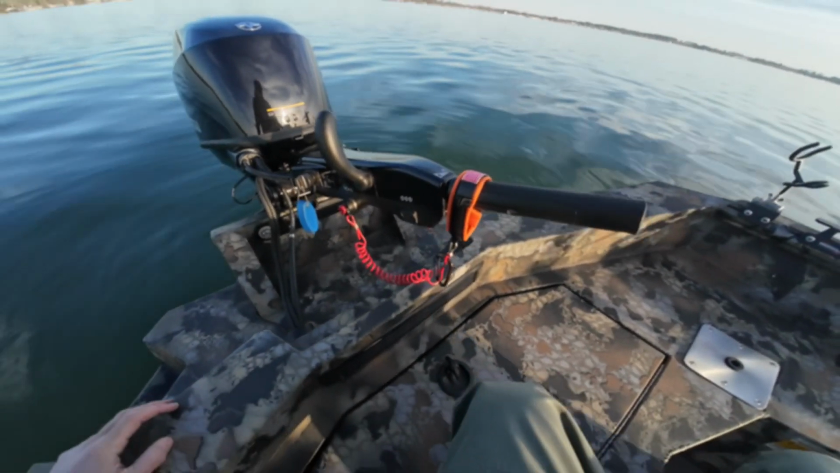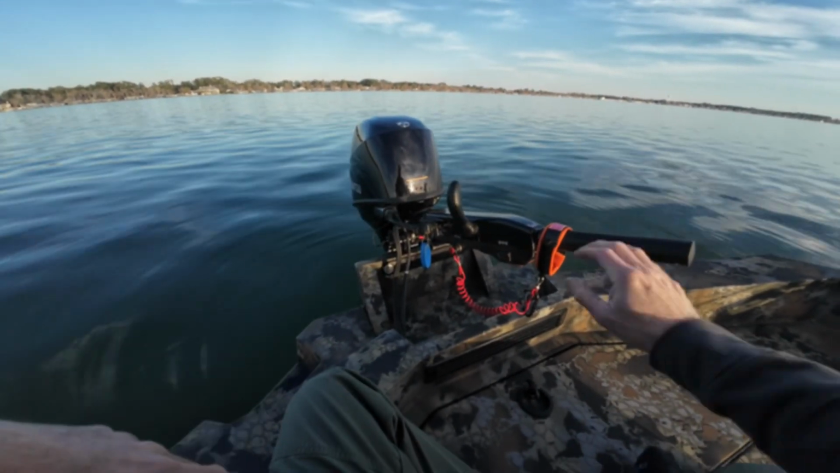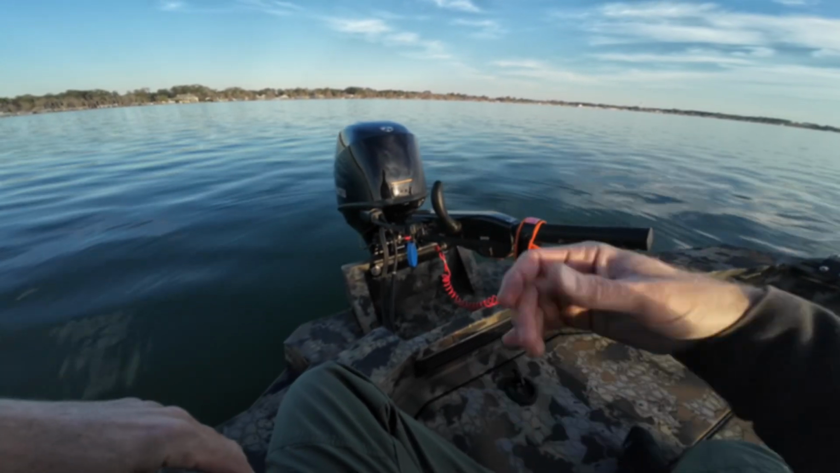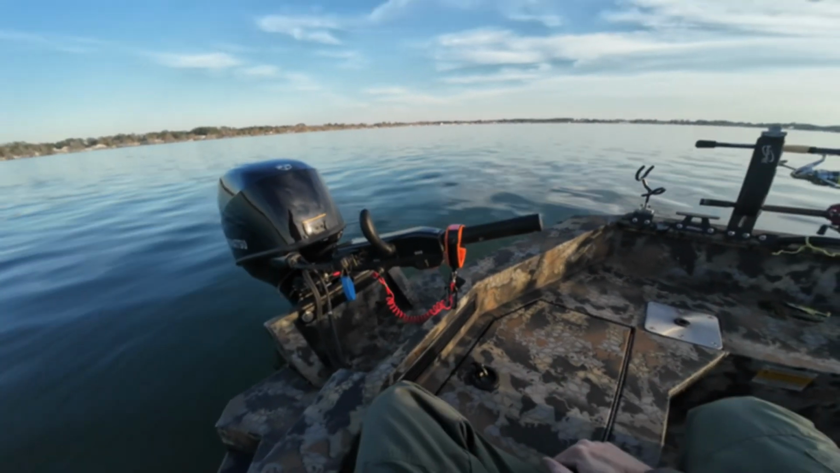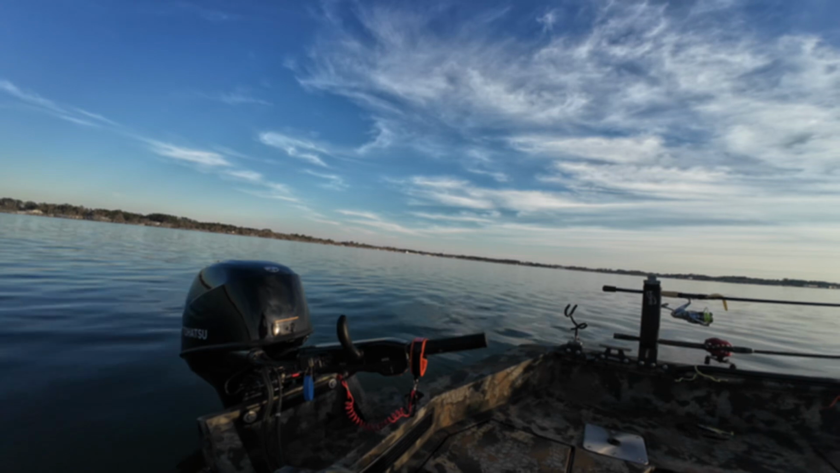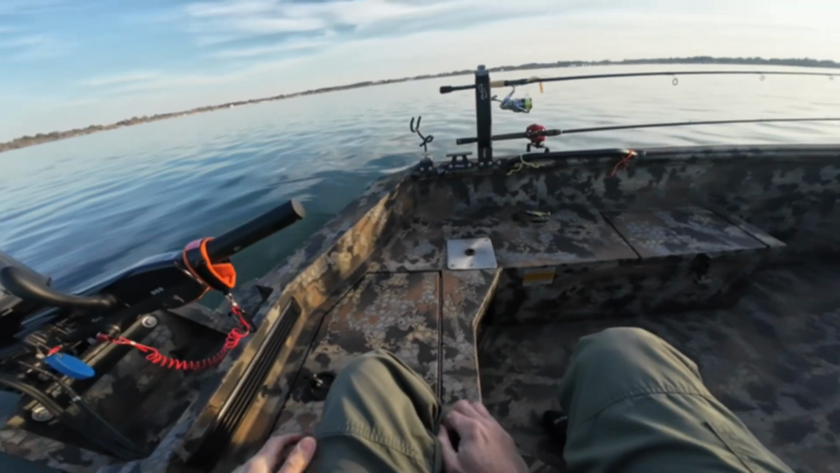Another question I always get is, tiller or steering? Do you want center console, side console, or a tiller arm in a boat? I've had boats. I've had several different boats. I've had all three. And it's like this. What it comes down to, obviously, is personal preference.